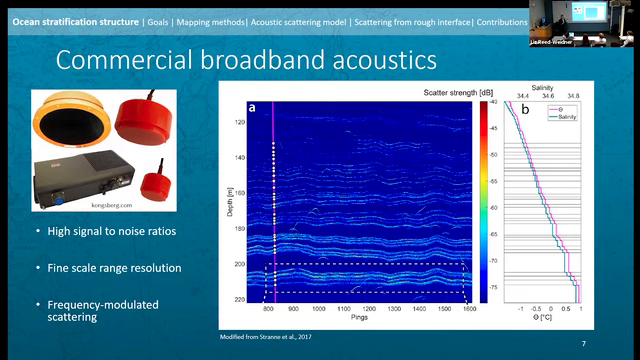And that allows for discrimination or identification of really closely spaced weakly scattering phenomena, such as fine scale ocean structure. These are thermohaline staircases. You can tell that because they look like a staircase. They're individual stratification interfaces made up of very small changes in temperature and salinity. And we can observe them in the broadband acoustic echogram as a series of very thin scattering layers.